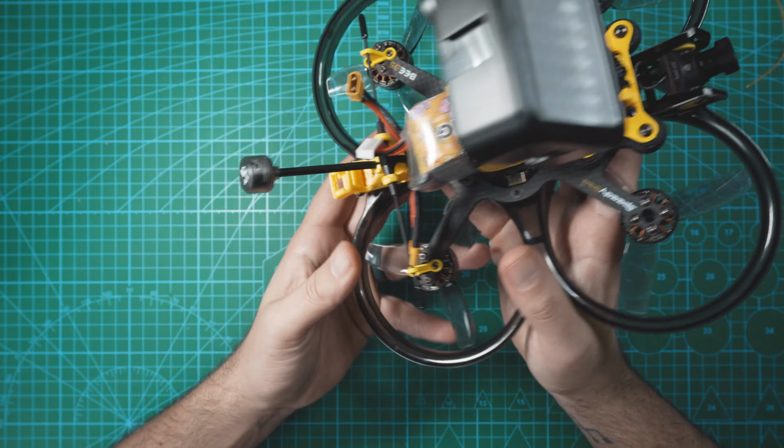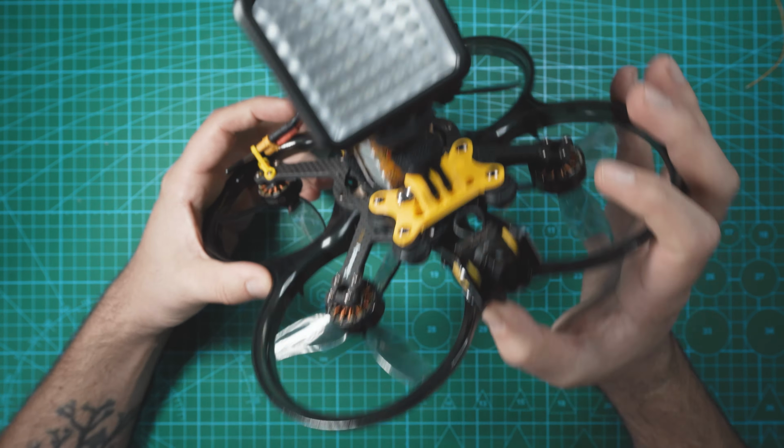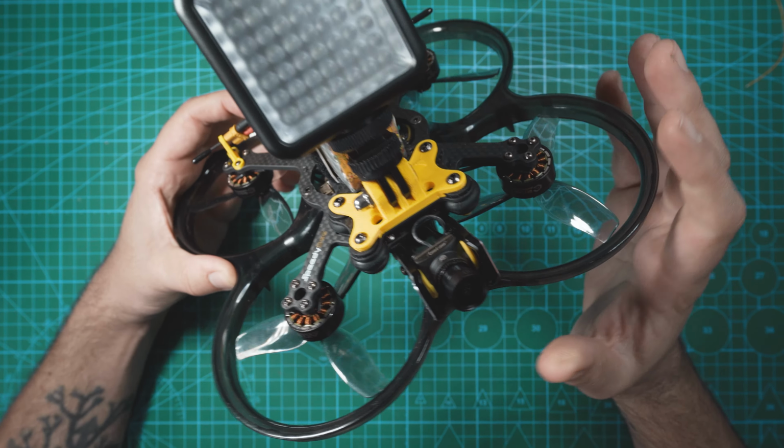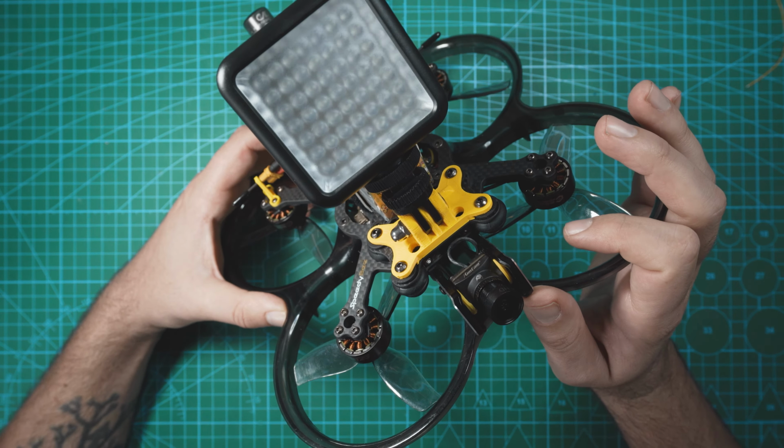All right, I expected this camera to give the Caddx Polar a run for its money, but I really didn't expect it to absolutely just blow it out of the water like that. Those flights were done at 11 p.m. and it was pretty damn dark. It was actually kind of tough to just get to that area that I wanted to fly from.